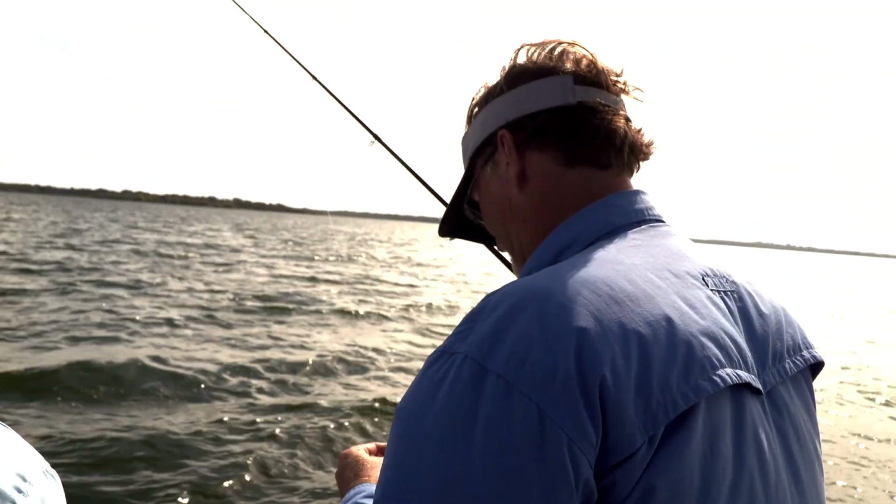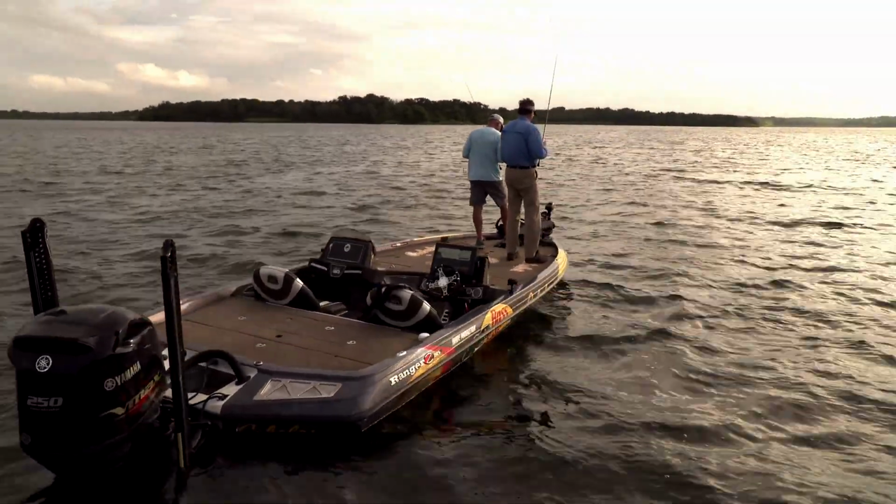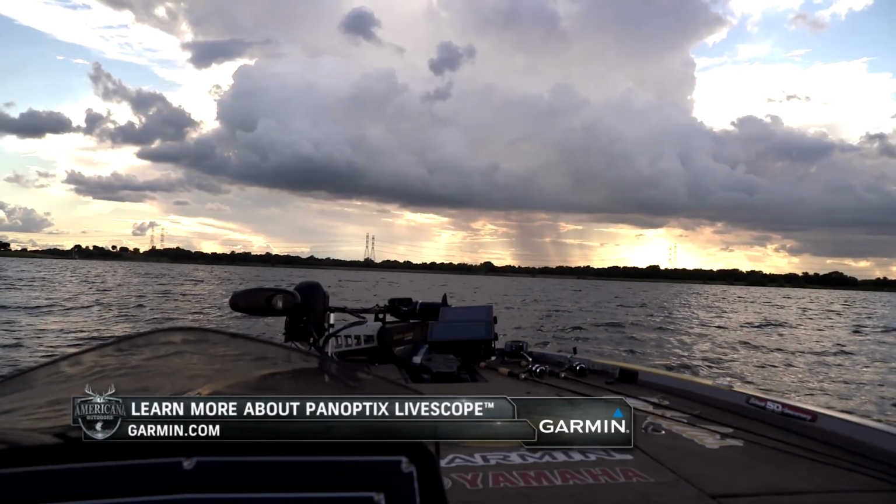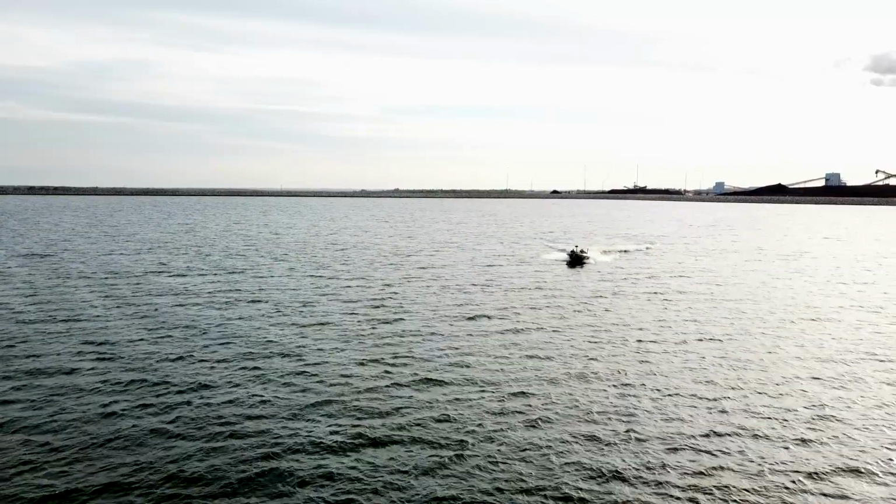You know, Garmin's an amazing company. They just have so much technology at their disposal that they're putting into their marine electronics. And as far as the future goes, I can't wait to get this in my hands. There's no doubt in some situations, it's going to be a difference maker. And so with that technology, I think the future is sky high.